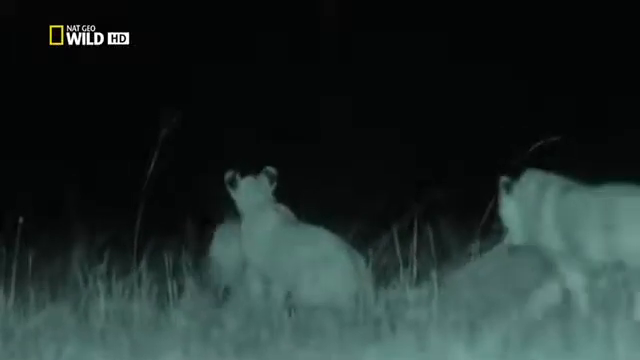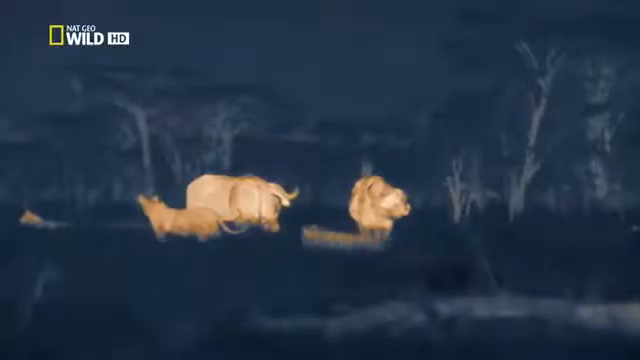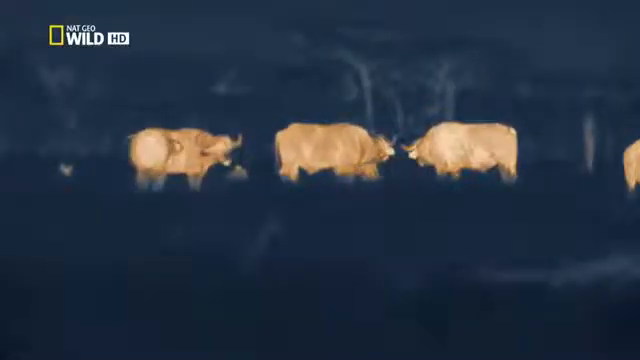New, helpless cubs are on the scene, and family priorities are changing. The hooligans are in for a real shock. Tonight, the lack of moon encourages the foolish youths to pick on a group of large male buffalo, normally a no-no.